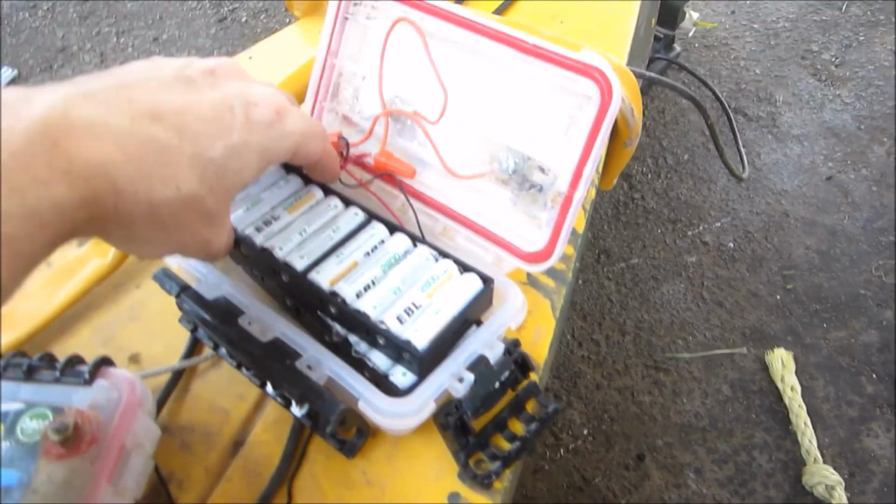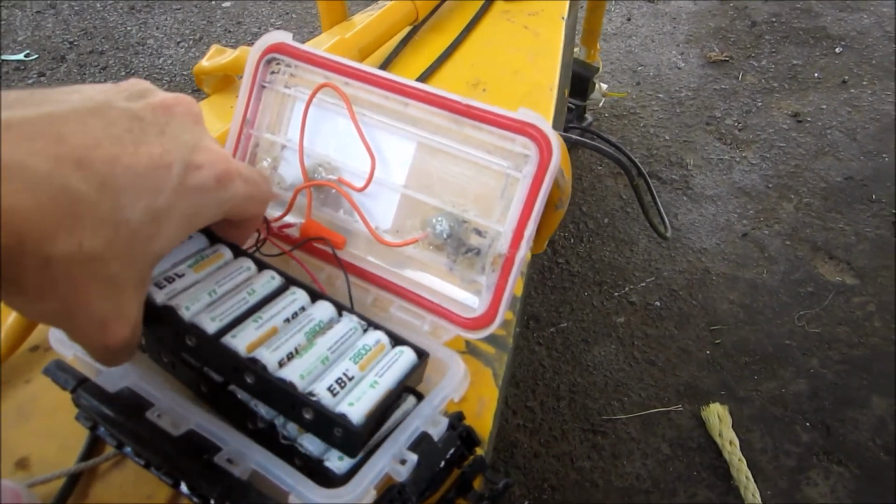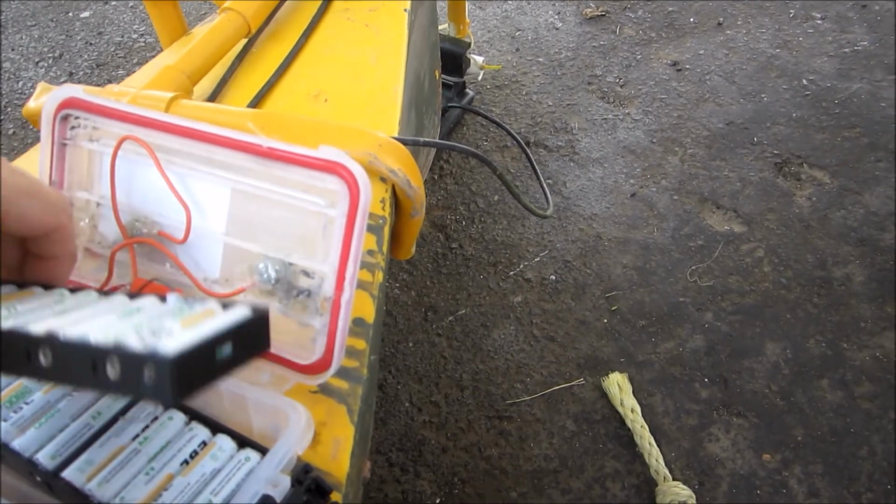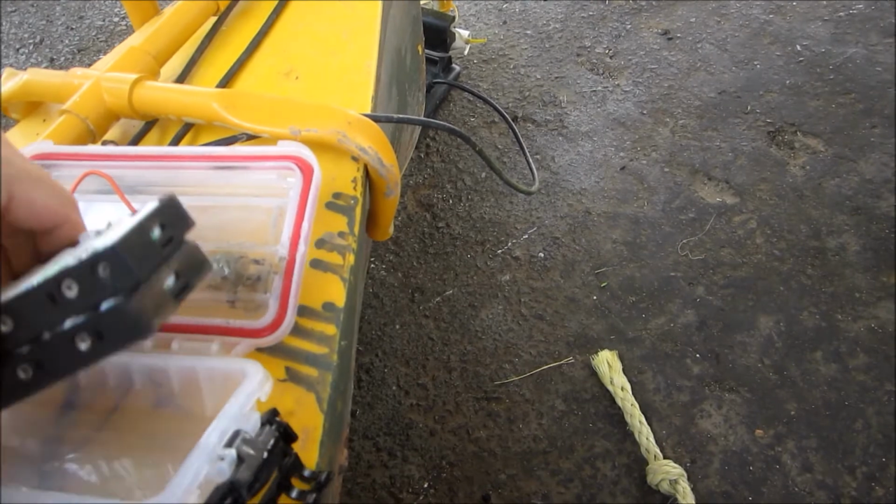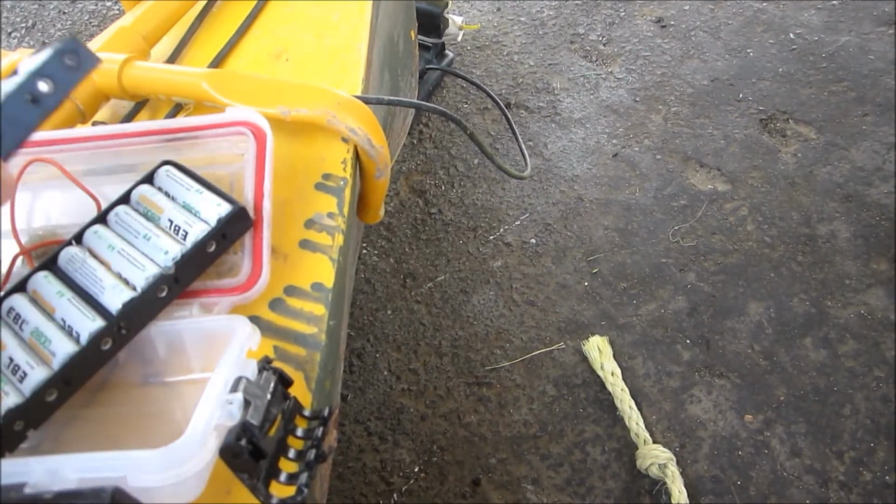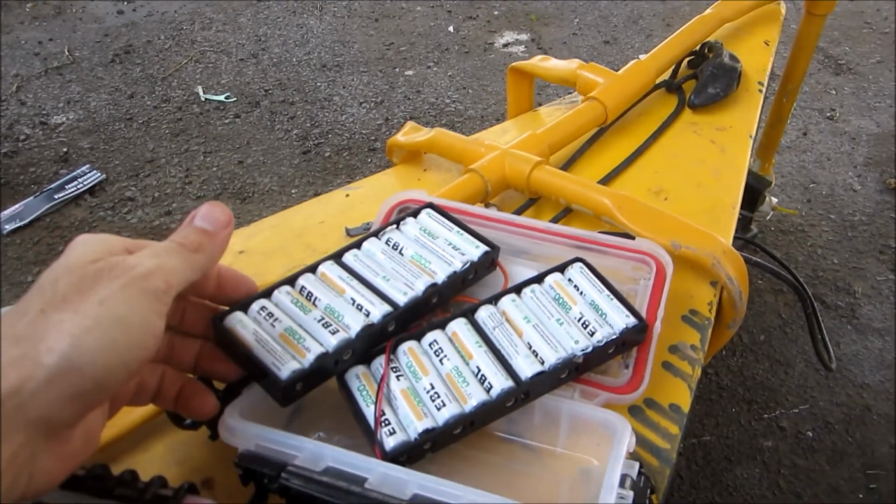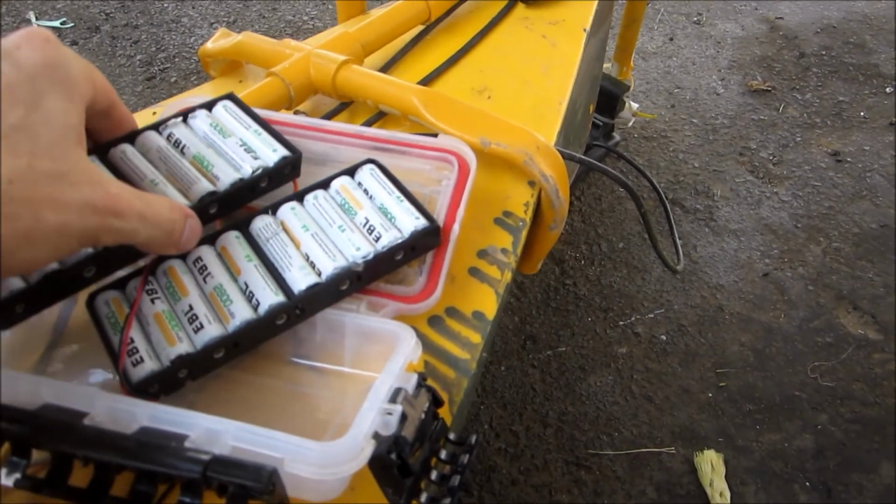When I had a Lowrance, I only had 8 batteries in here, and I just kept upgrading as I upgraded the graph. And the nickel metal hydride runs at a lower voltage, so it's good to have 10 in a series. And then I have these 2 battery holders mounted in parallel, so the red and the red and the black are on each terminal.